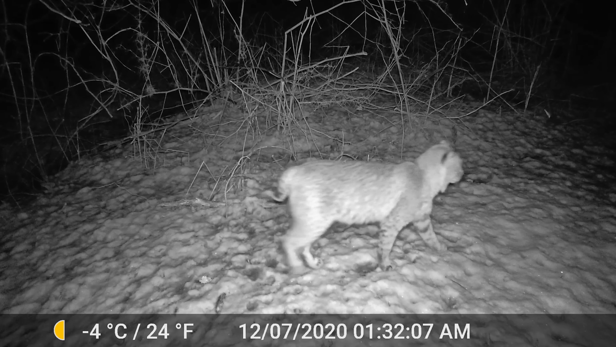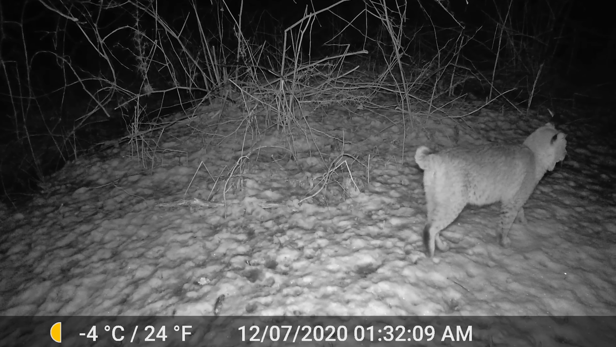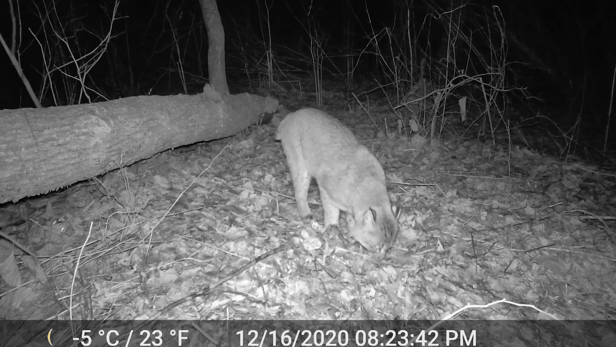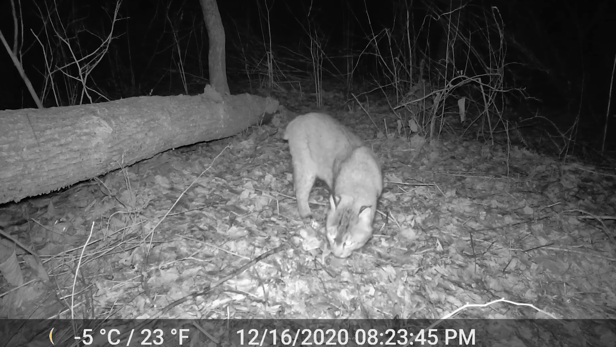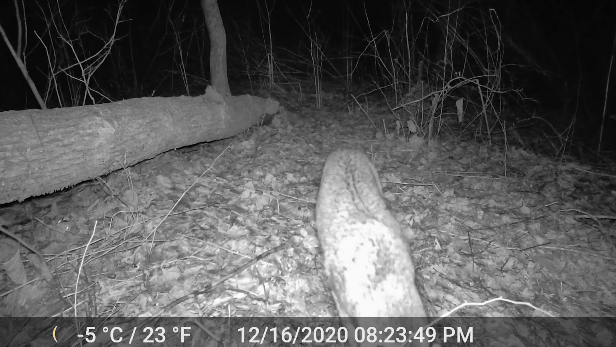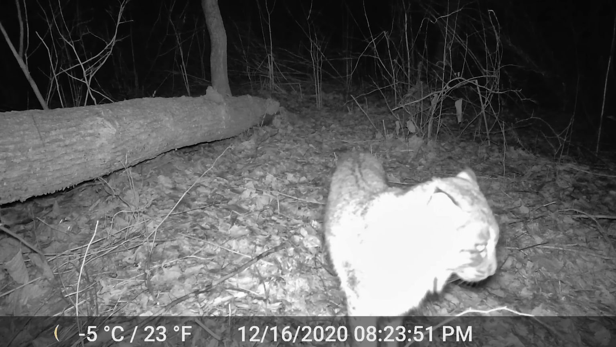Now I thought I was lucky getting footage of a bobcat in my backyard, but as you can see, luck followed me to the river, and not just once. I was in the area checking out this camera only a couple of hours before, so it looks as though this cat is actually sniffing out my recent scent.